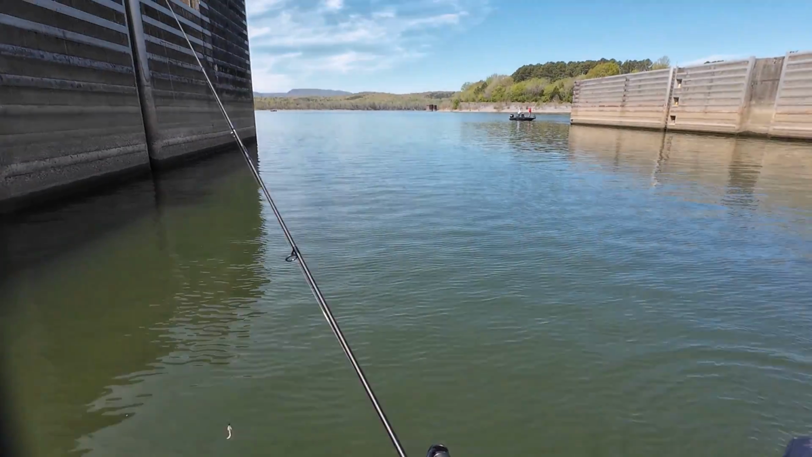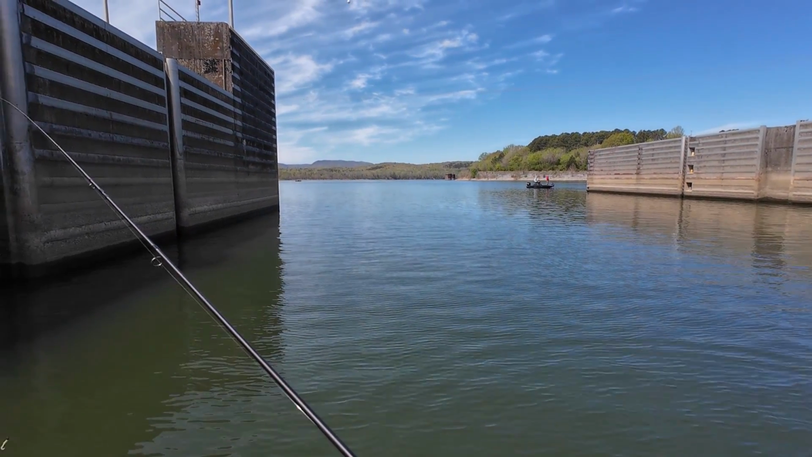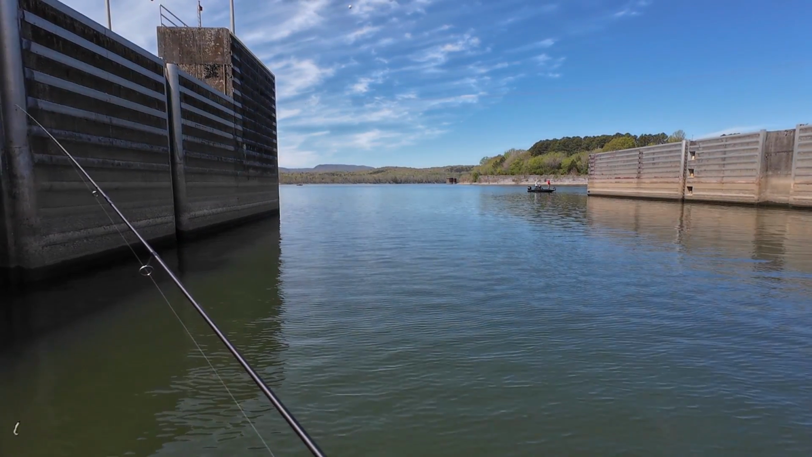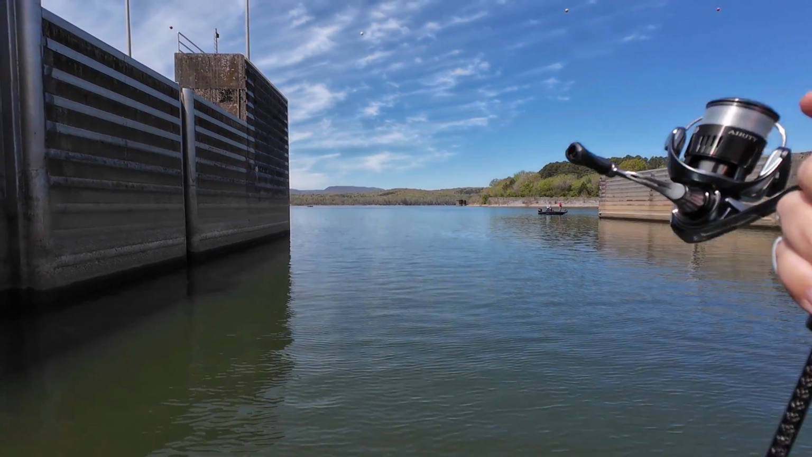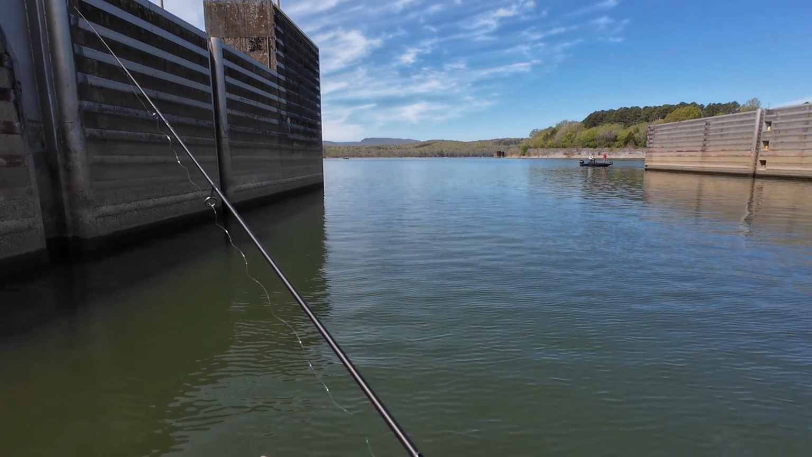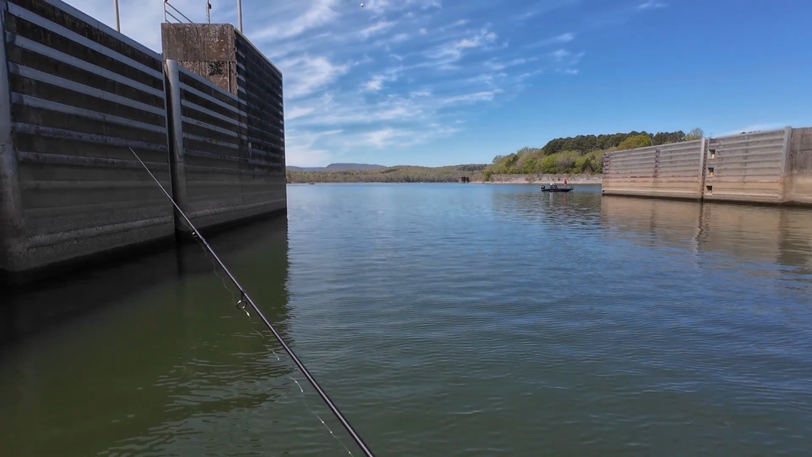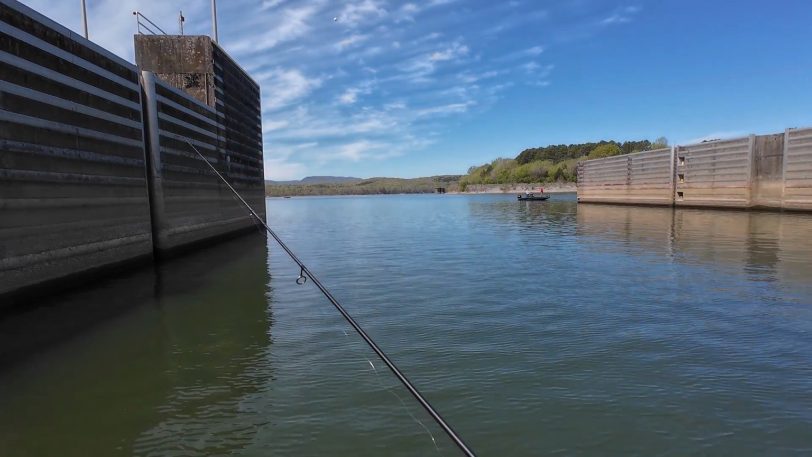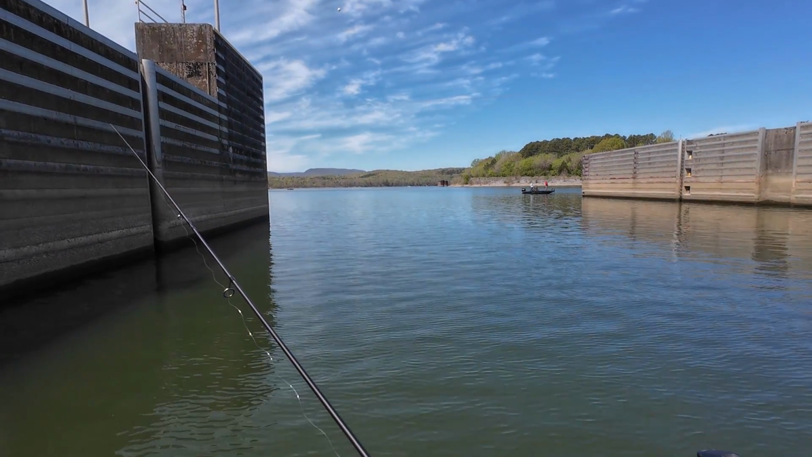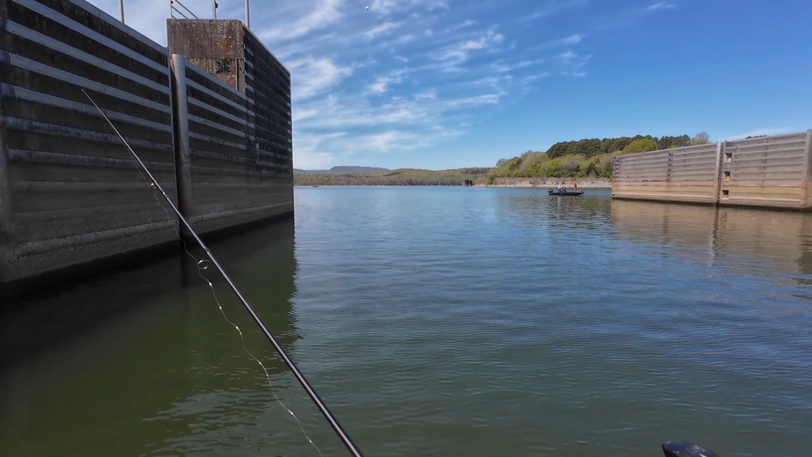Go away, yellow bassaroo. It's funny, this yellow bass was my best bite of the last 20 minutes. It reminds me, I have one video from last year fishing that point right there where the bass boat is with the new Yam Helgramite.